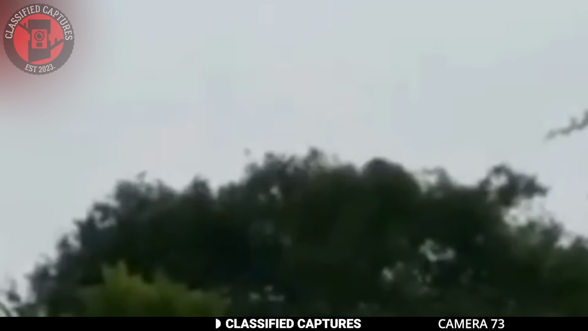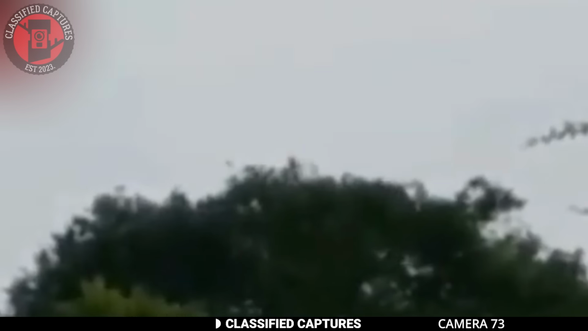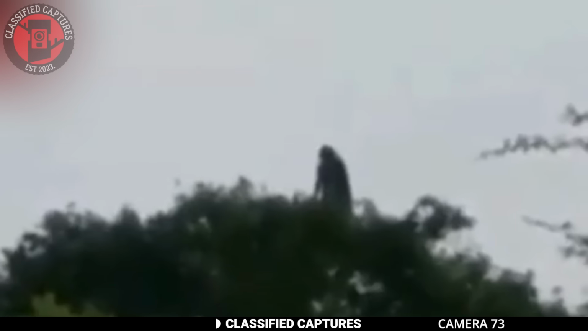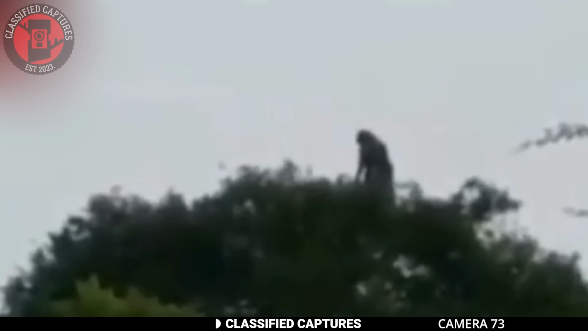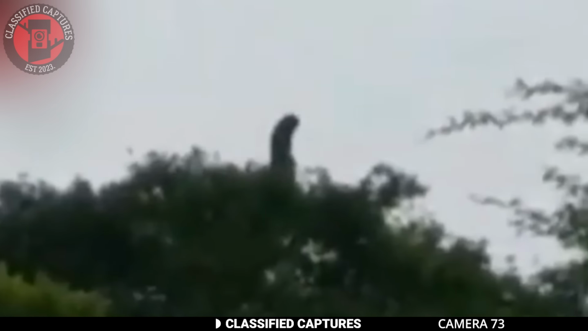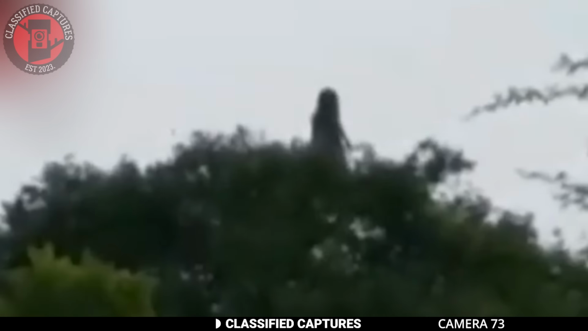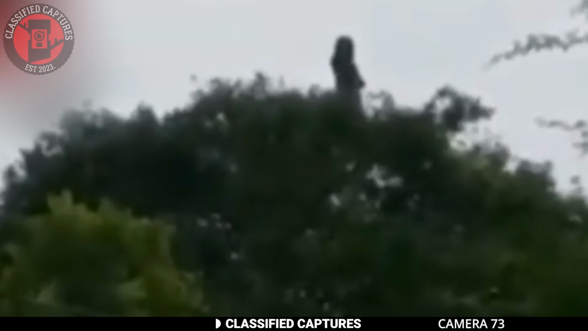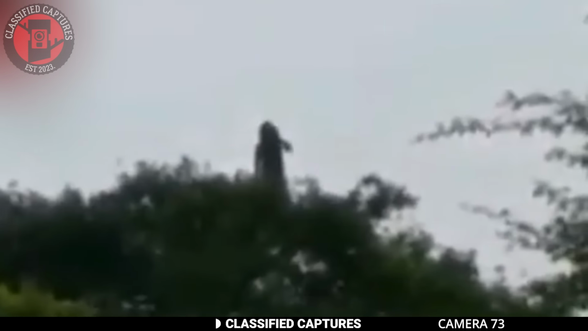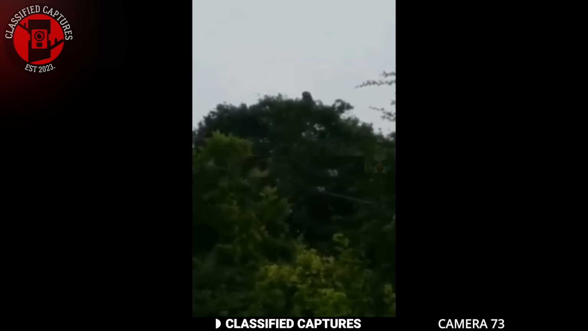What makes this sighting even stranger is the lore surrounding it. Some villagers believe these figures are witches. They say there are women in the village who practice witchcraft and can manipulate the elements, even taking to the skies. Others, however, claim they're not human at all, but rather mysterious creatures, something beyond explanation. What do you think? Could this be a witch in the midst of a ritual, or something more supernatural, perhaps even otherworldly?